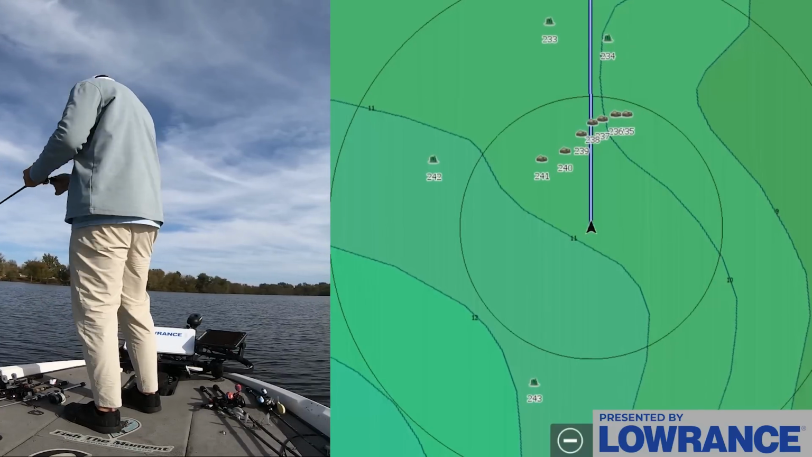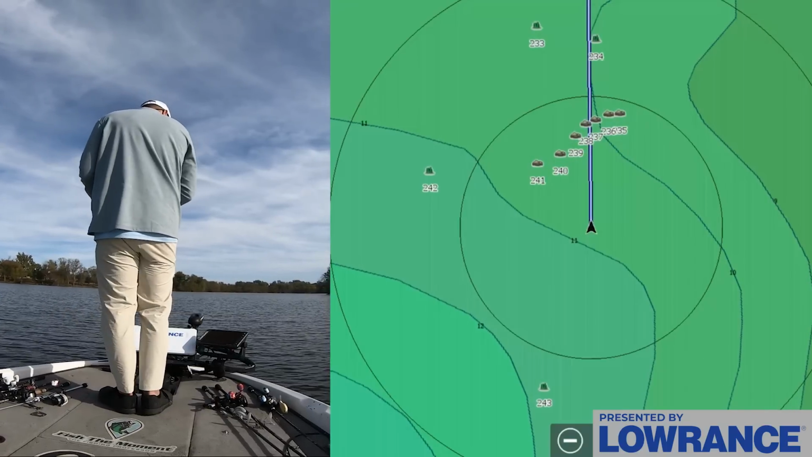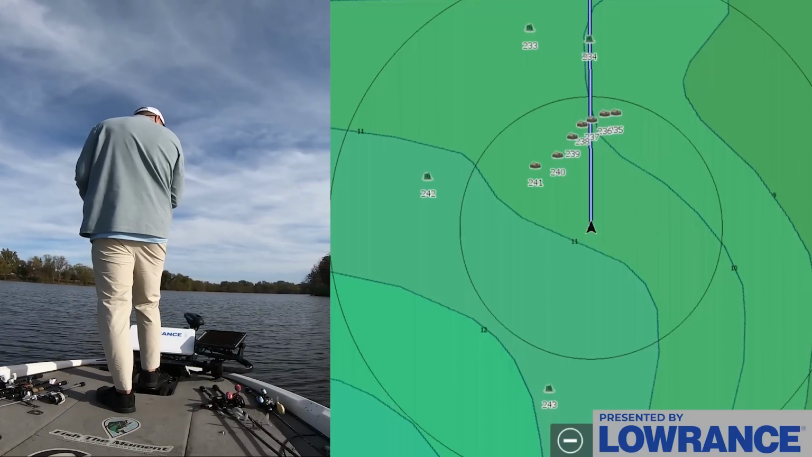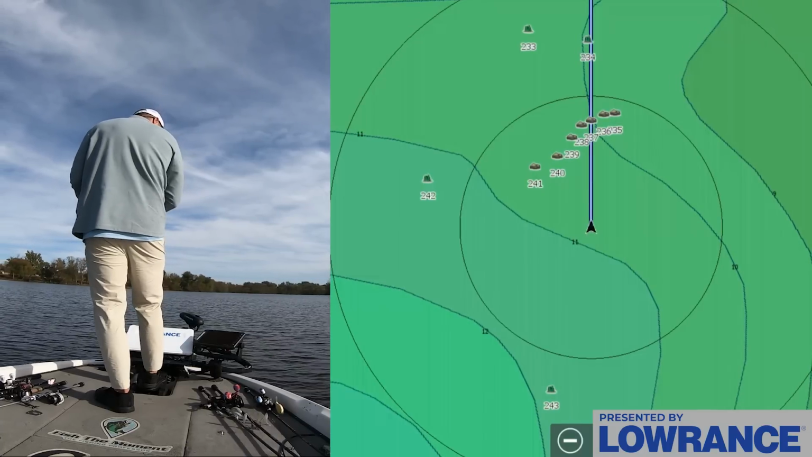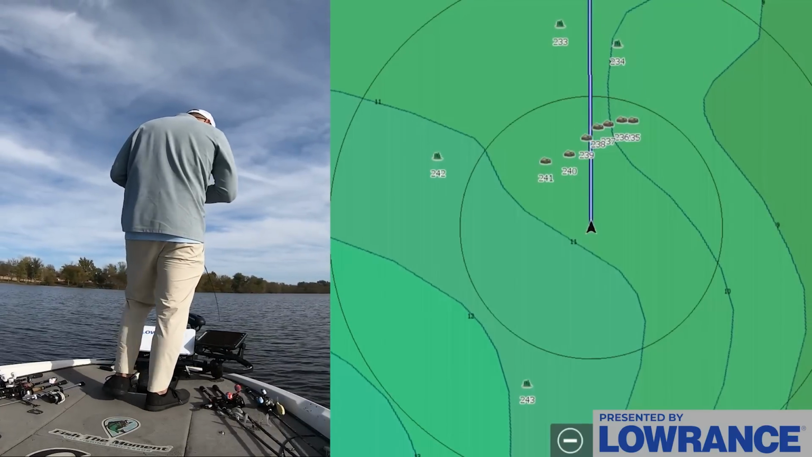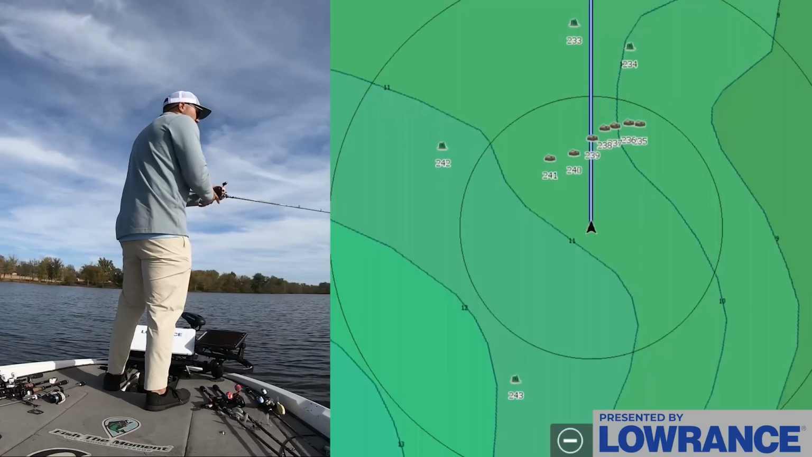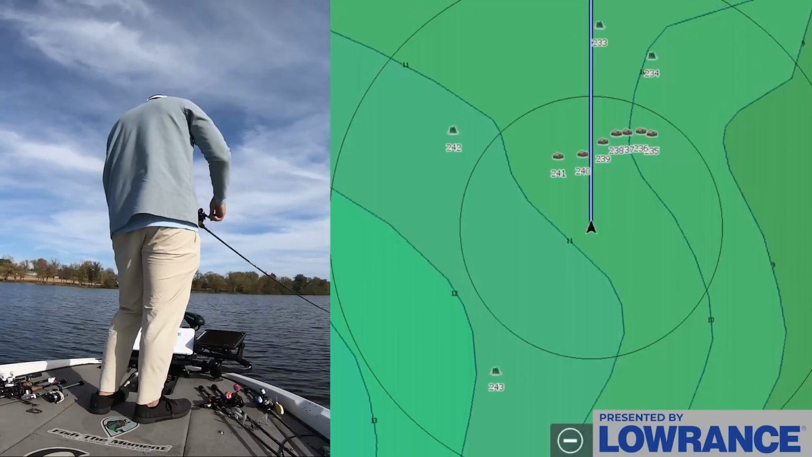I'm not gonna make a bunch of casts on this deal. Since it's a bigger piece of structure where I have multiple waypoints marked, I am going to make more casts than I maybe normally would. I'll make like 7 to 8 casts on this deal with this crankbait, and then I'm gonna pick up the jig and drag it around down there.